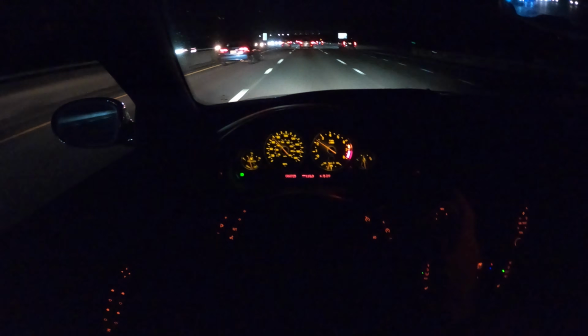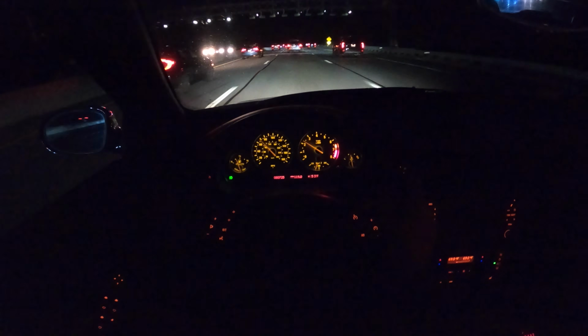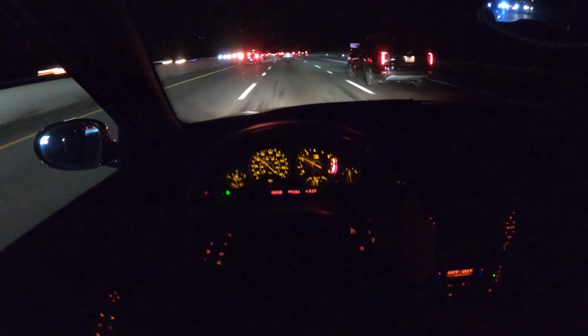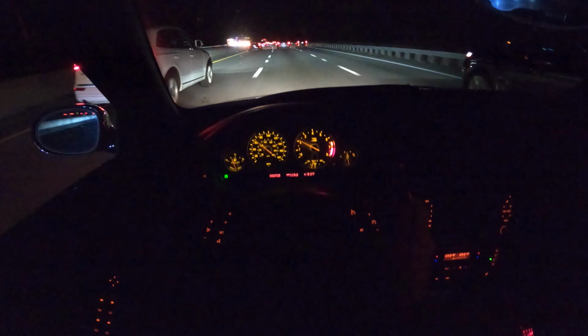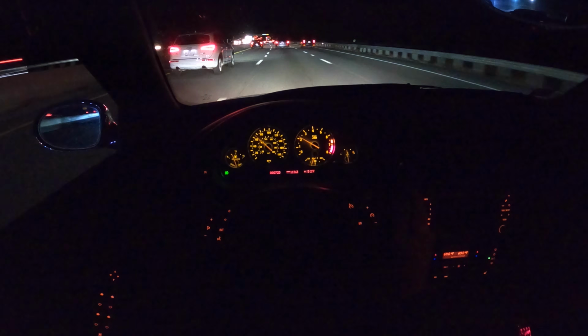Now, another thing is that this car is new enough, early 2000s, to be relatively safe. I mean, I can go and drive this around and not feel too vulnerable. I cannot say the same thing about my 1988 Porsche 911 Carrera.